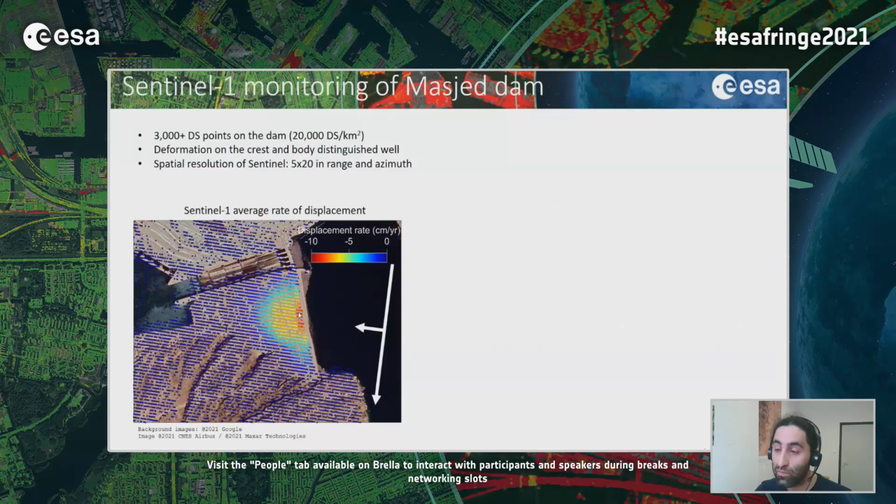Going to the more recent period, the full archive of Sentinel-1 from 2015 until 2021, you see that we could capture both patterns of displacement, on the crest and on the body of the dam. Thanks to the higher resolution of Sentinel-1 in the range direction, we could capture a lot of pixels.